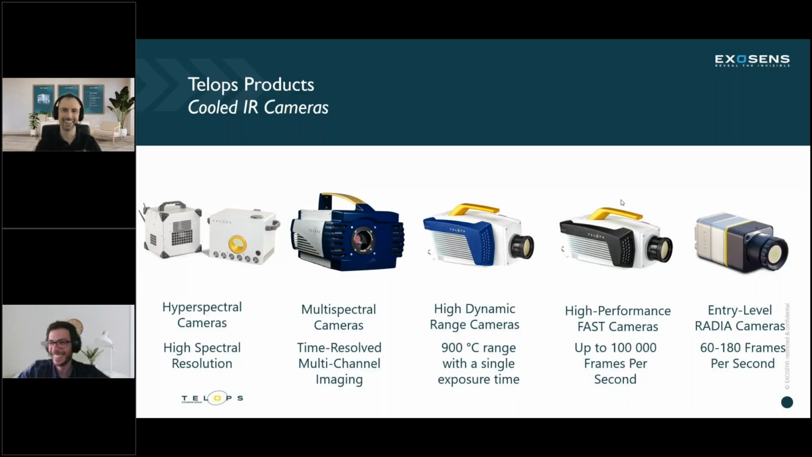Okay. All right, so those are our hyperspectral imagers. Again, they allow us to do things like identify gases or minerals and quantify those. Next are our multispectral cameras. This also is great for spectral resolution, time-resolved multi-channel imaging. We'll talk a little bit about the multispectral camera today.